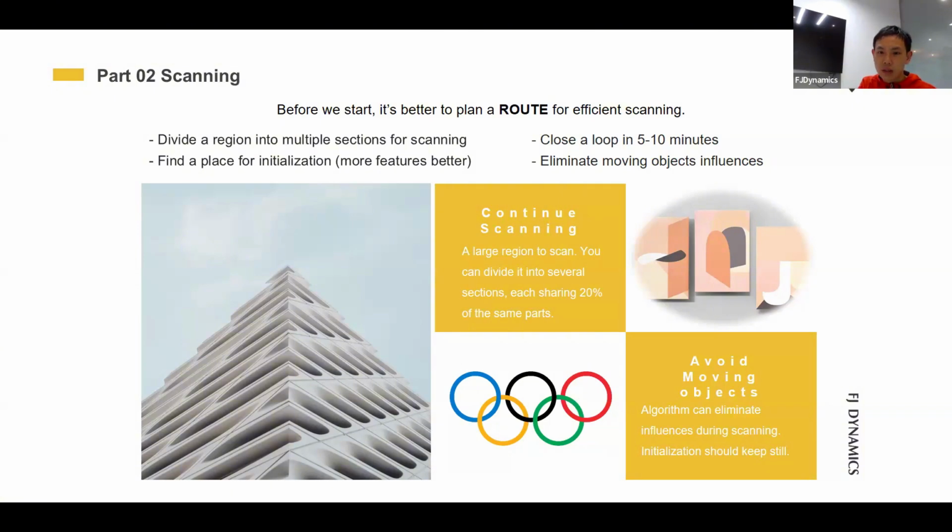Third, close the loop in 5 to 10 minutes. Long-time scanning without closing the loop will accumulate unexpected errors, and this will do harm to your data quality and accuracy.